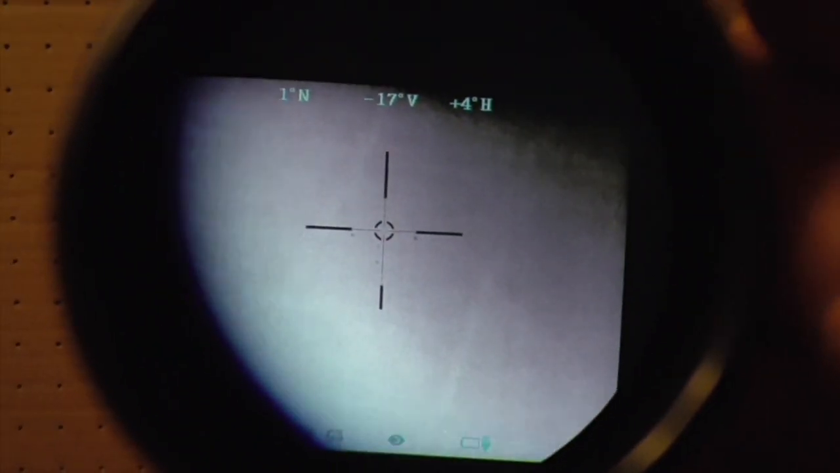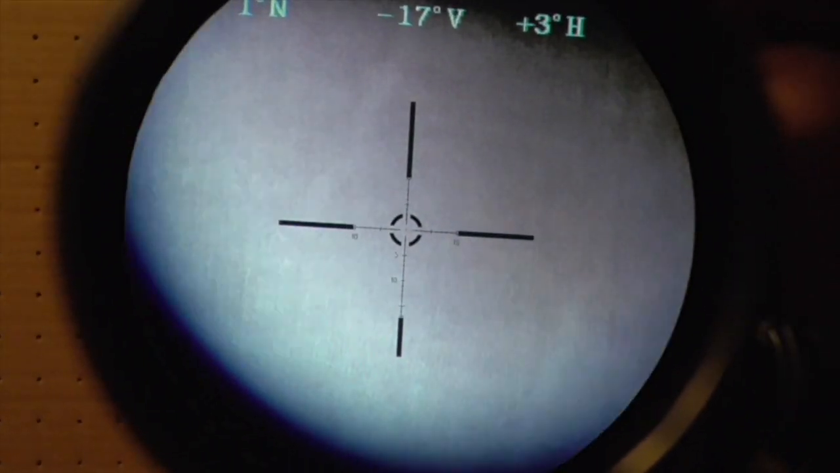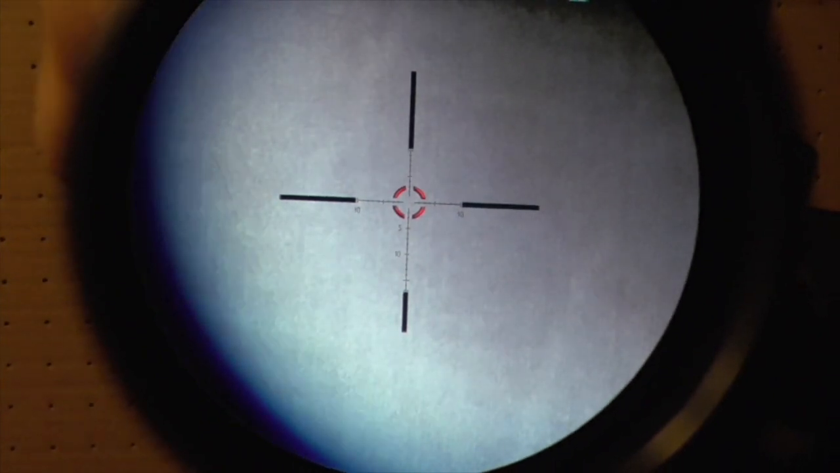Not really optimal for precision shooting. More so for field of view though, so if you want to maximize your field of view, you should be scanning with your rifle on 1x, and then once you're clear and your surroundings are clear and you're ready to get into a more precise shot, you'll increase the zoom of the optic. And this reticle and this glass on the scope is exceptional. It's got an illuminated reticle here.